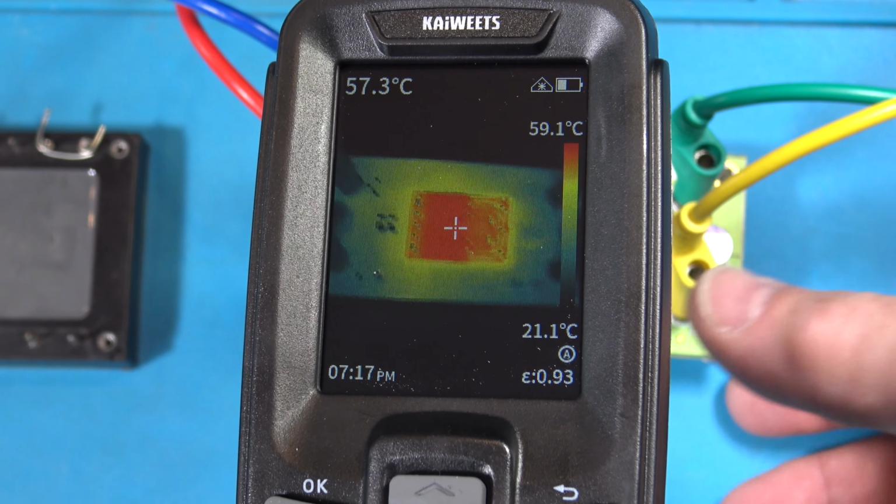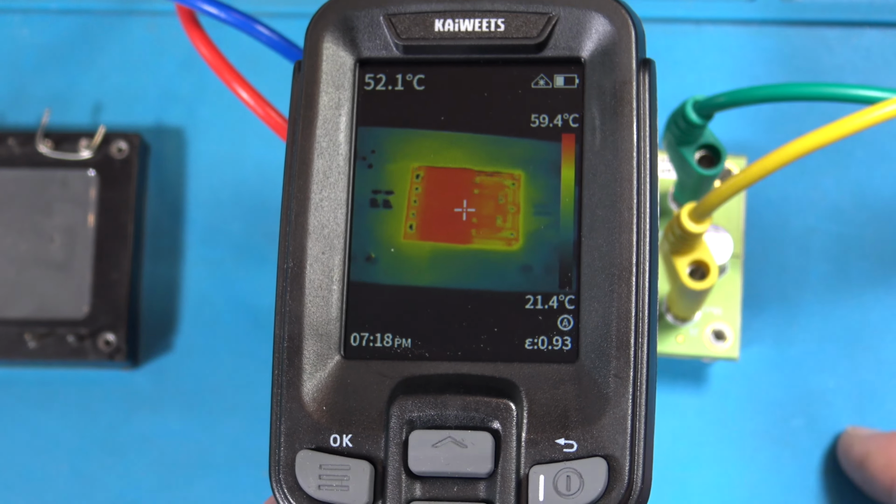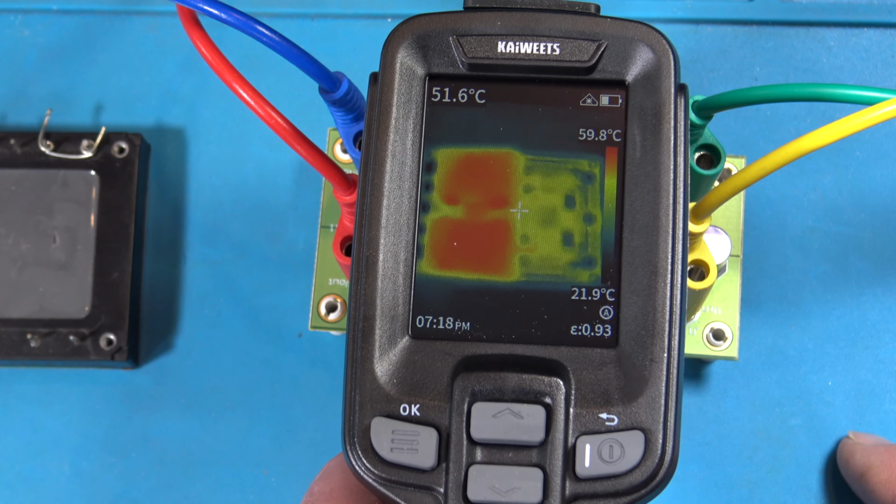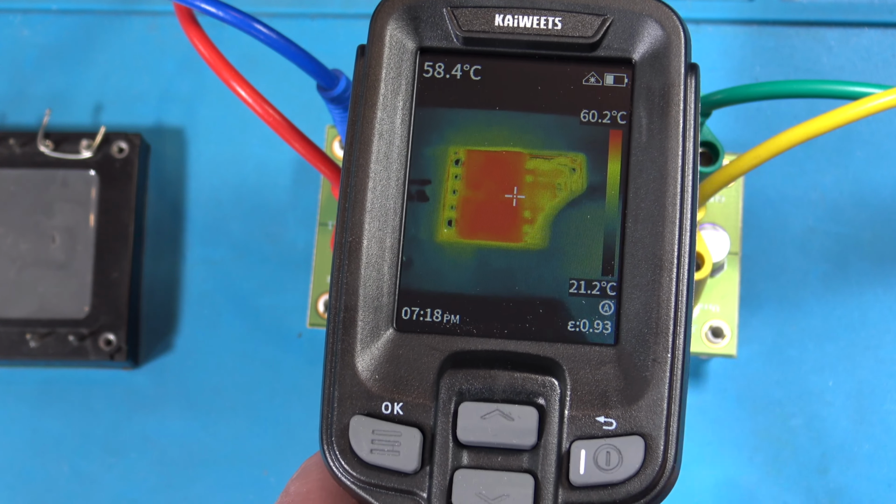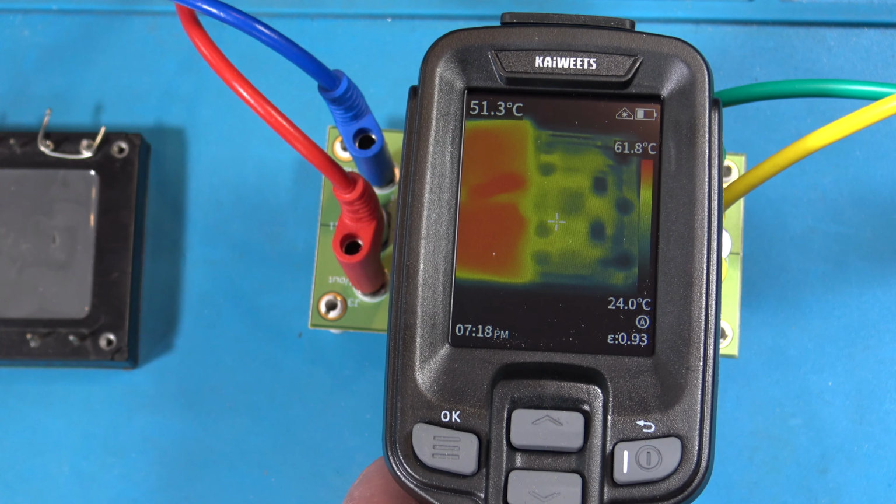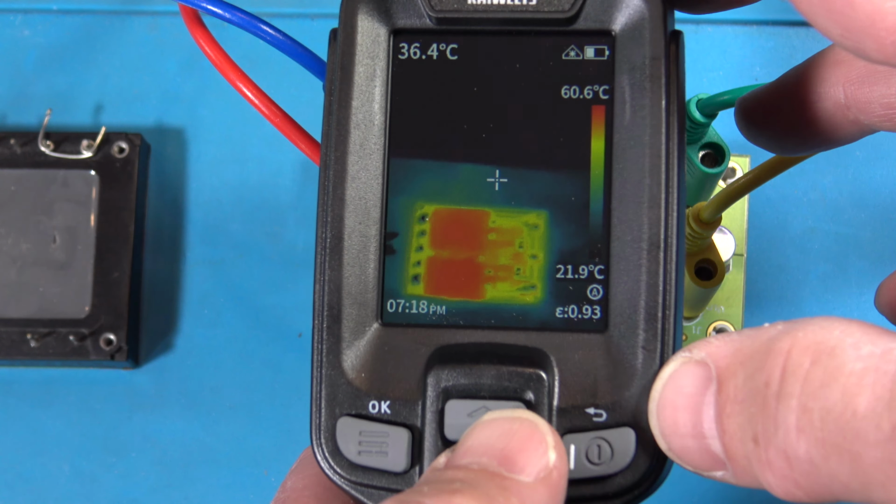Okay, guys, I'm about 6 inches above the board, I guess. And as I go towards the board, it comes more into focus. And you can see the inductors for sure. And over here on the output, where my finger is, you can start seeing the FETs, right? See some definition where the FETs are. Okay, so let's go through the menu.